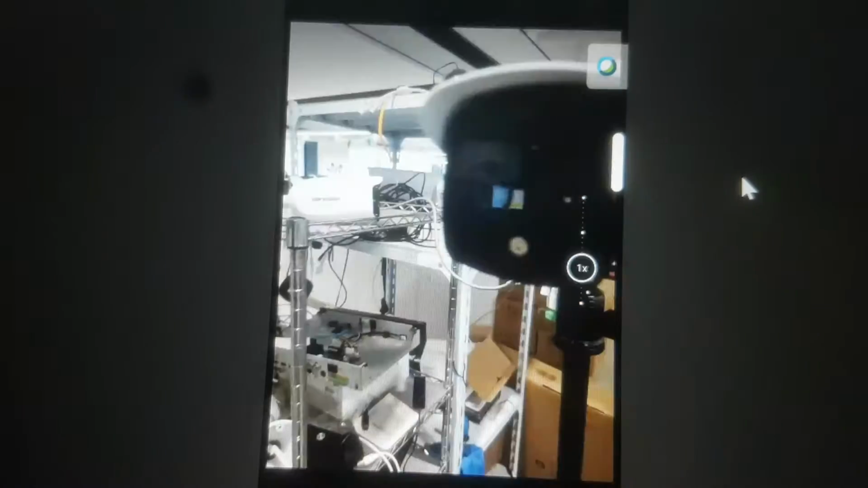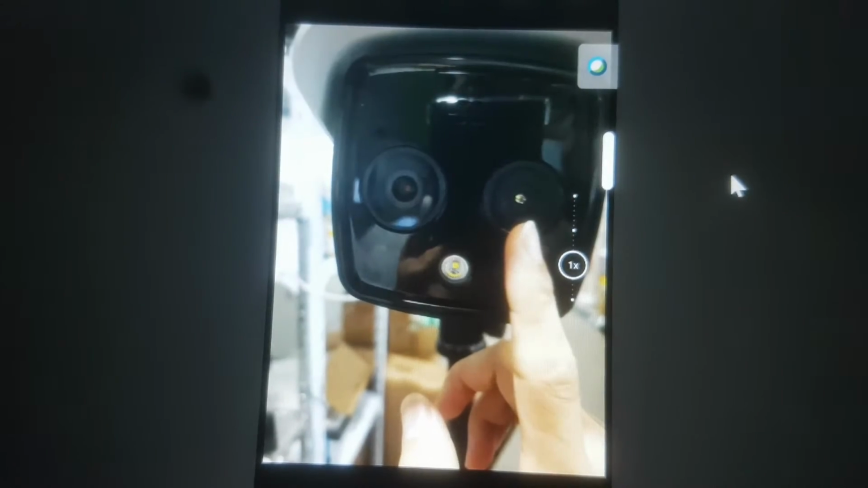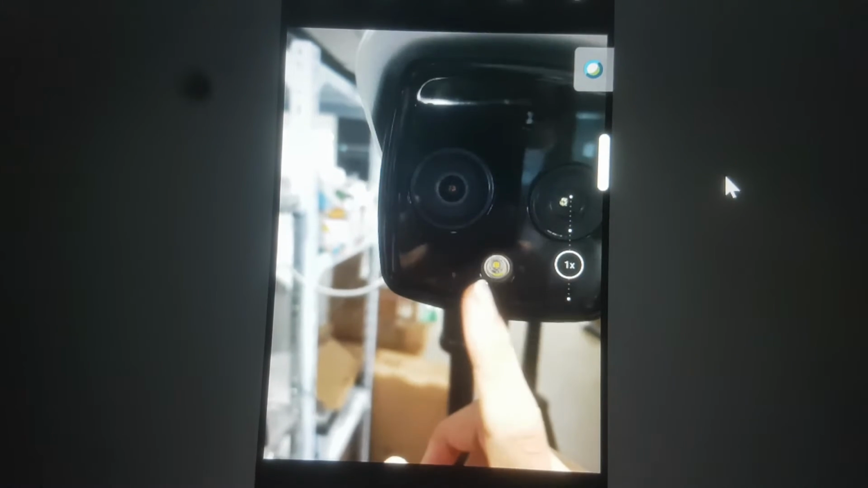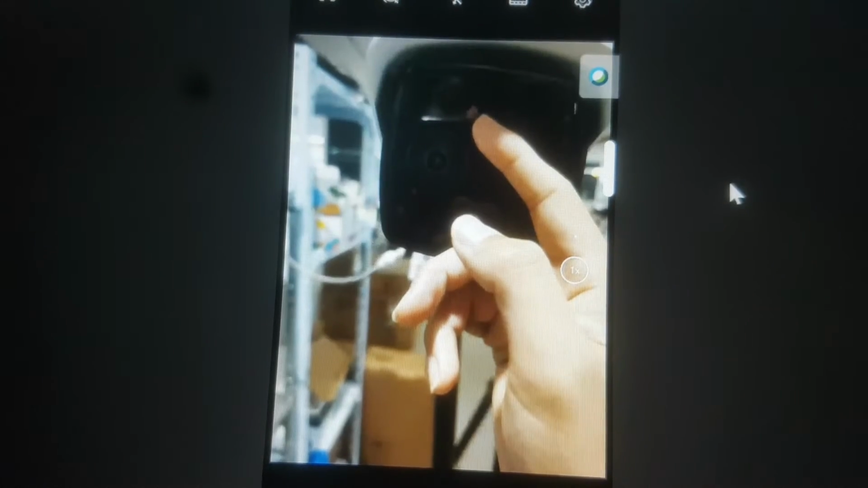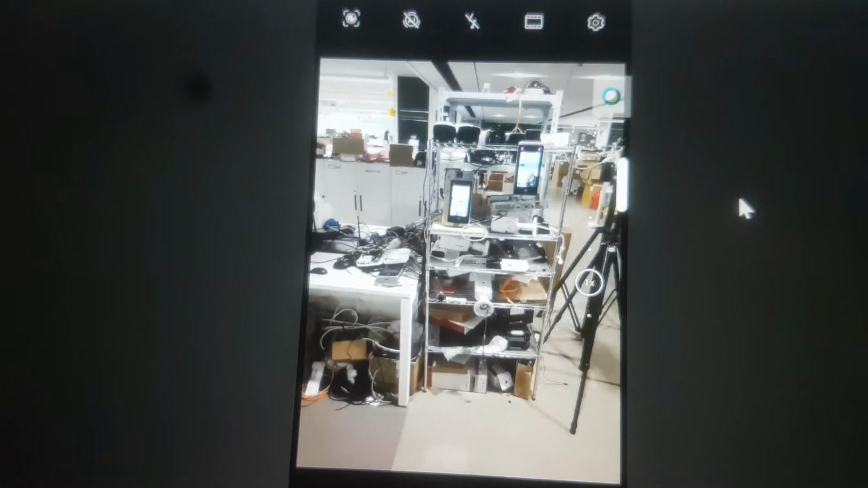These cameras also have two lenses. First, this is the optical lens. This is the thermal lens. The thermal lens is used for temperature screening. Also this device has a built-in flashlight and a built-in speaker. So when this device detects an abnormal temperature, it will give you an audible warning and also a flashlight. Okay, so I will test it for you. I will put one hot water in front of my forehead. I will trigger this one.